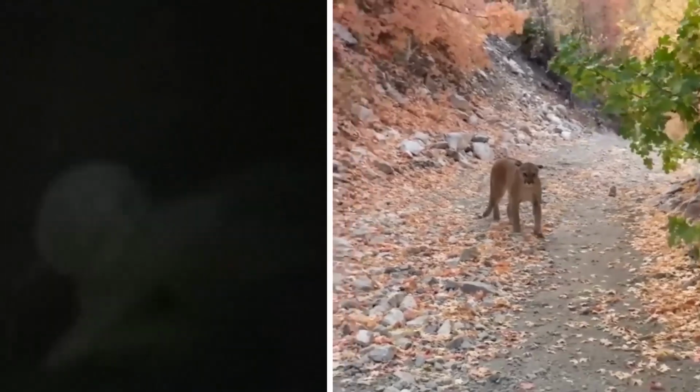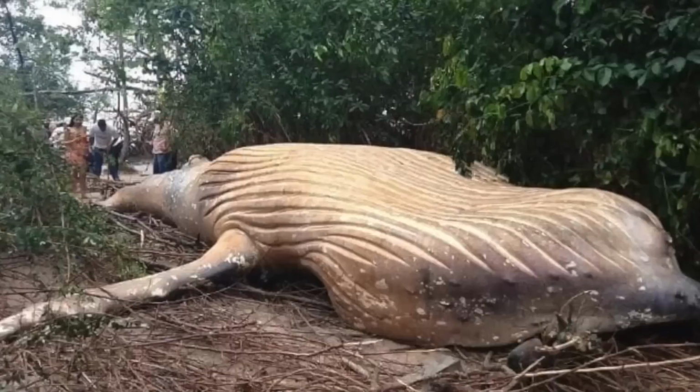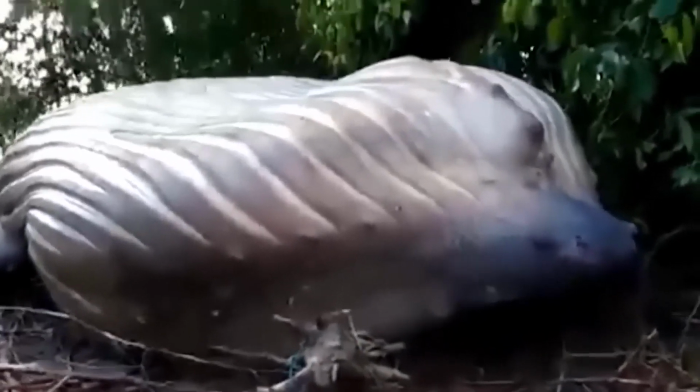It isn't always the animals or the mysterious beings that lurk in the woods. Sometimes it's humpback whales also, found lying deep in the woods. And how exactly did the whale end up there, so far away from the ocean? Well, that's been a mystery ever since.